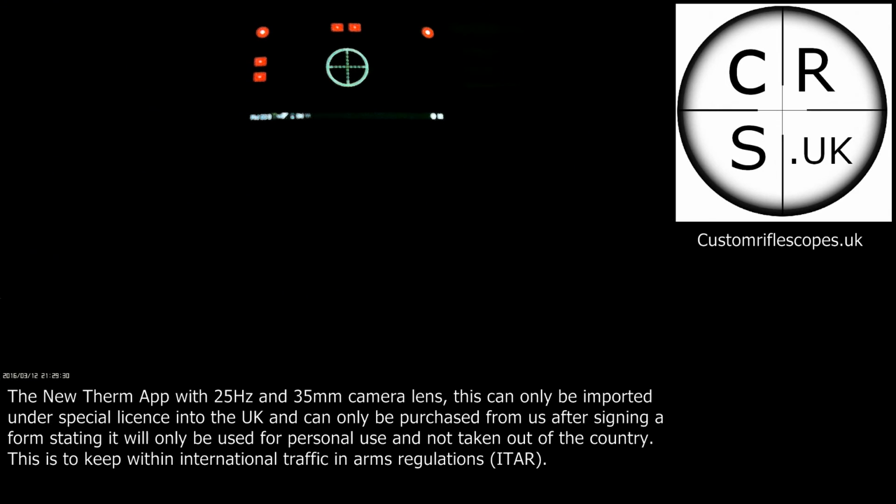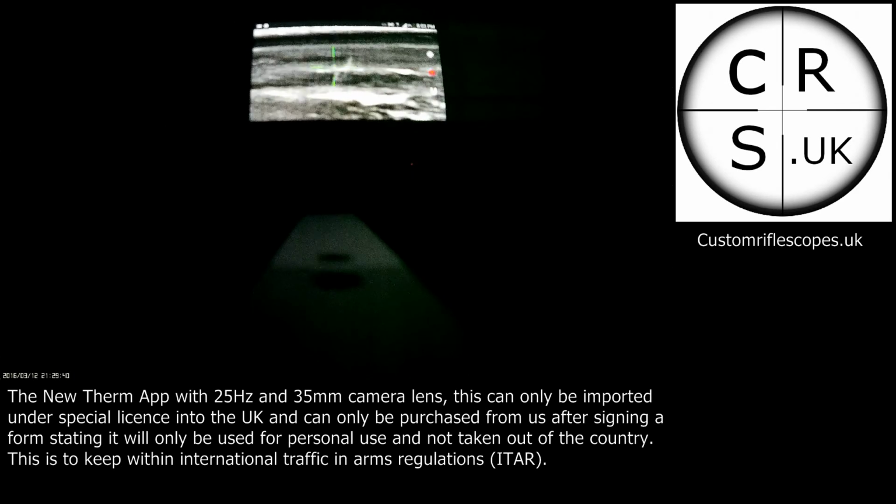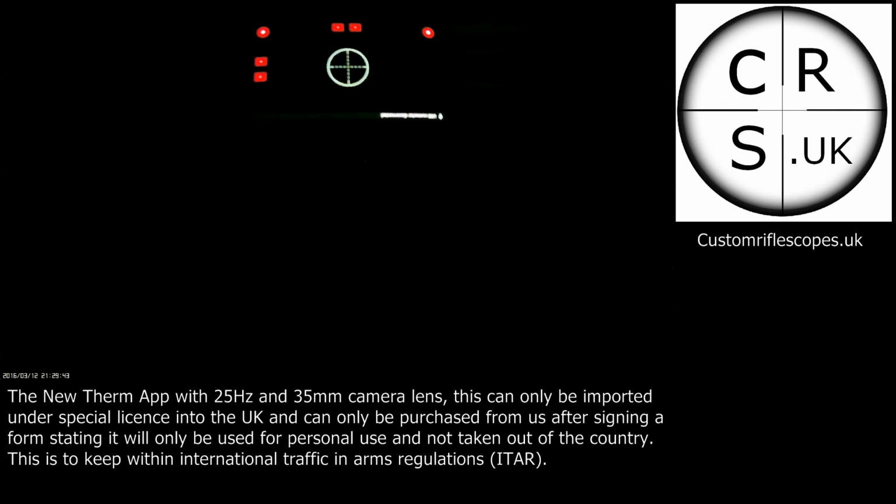The good thing about this as well, what I thought I'd better show you, is that I can flick from one program straight to the other. Flick from that program straight to this one.